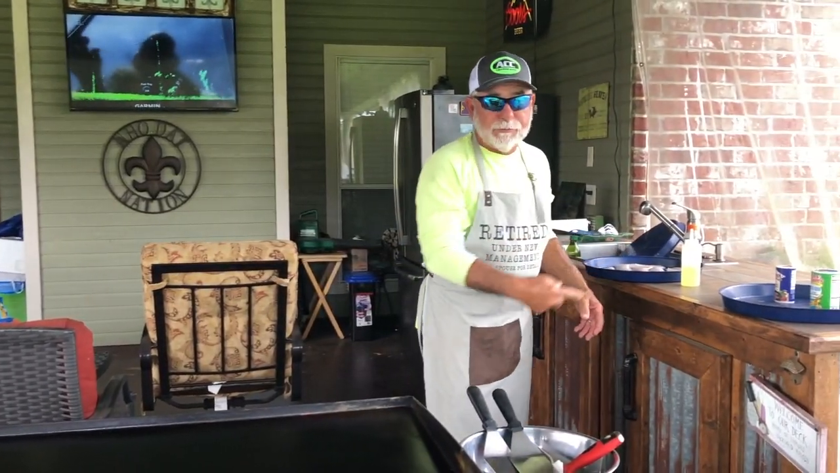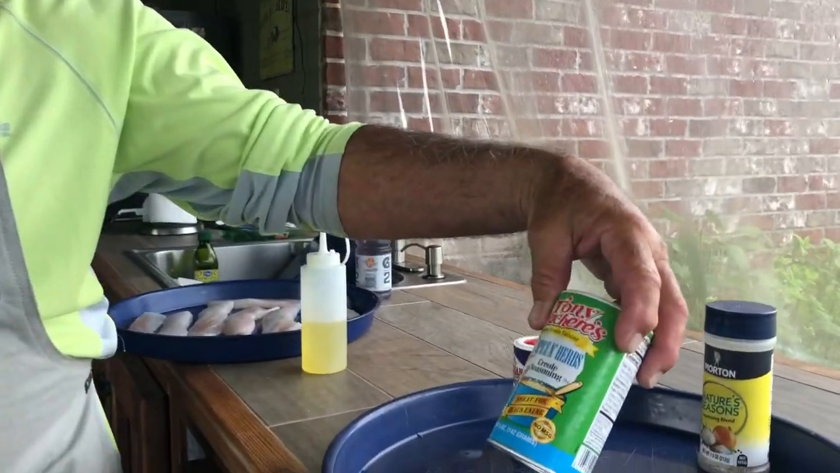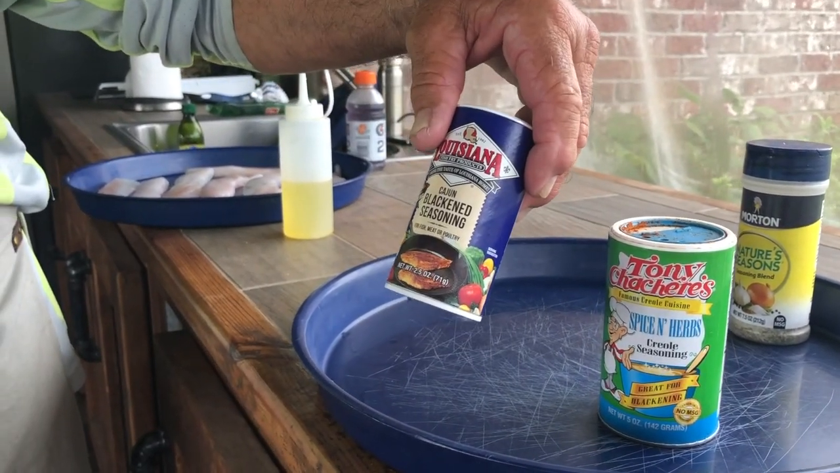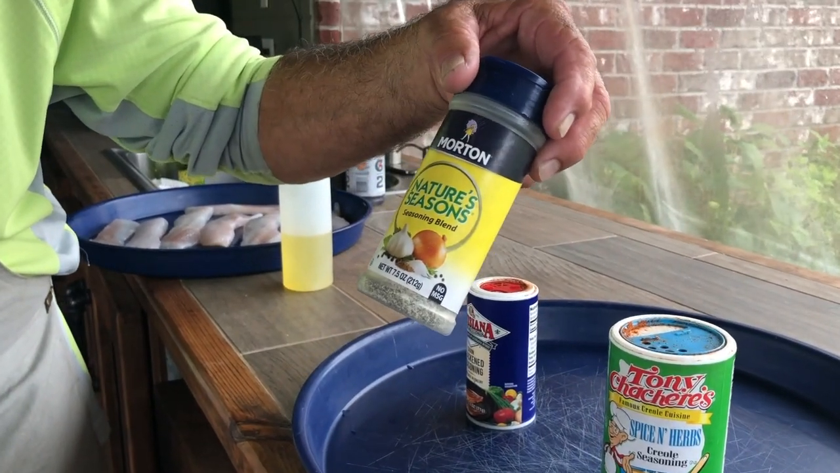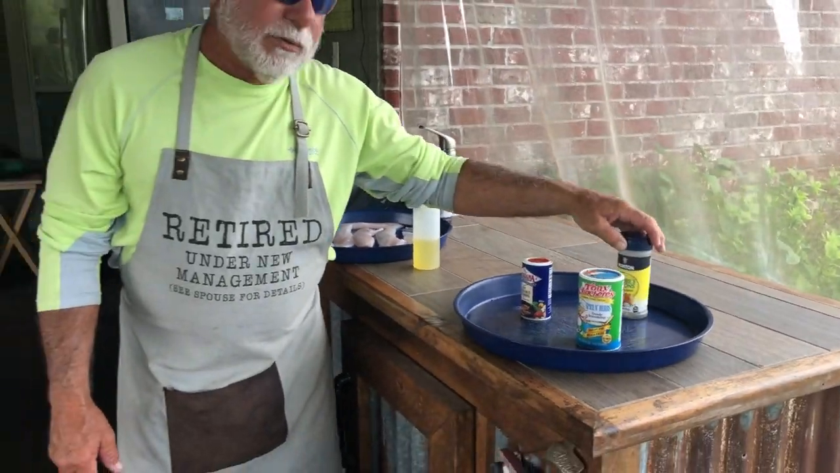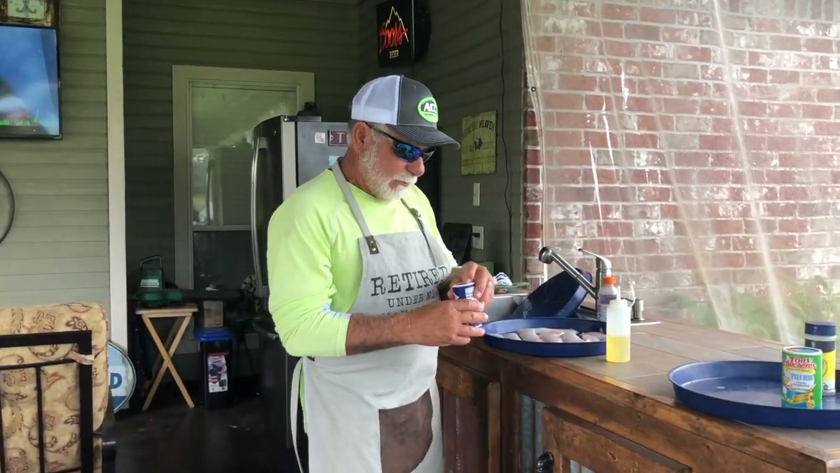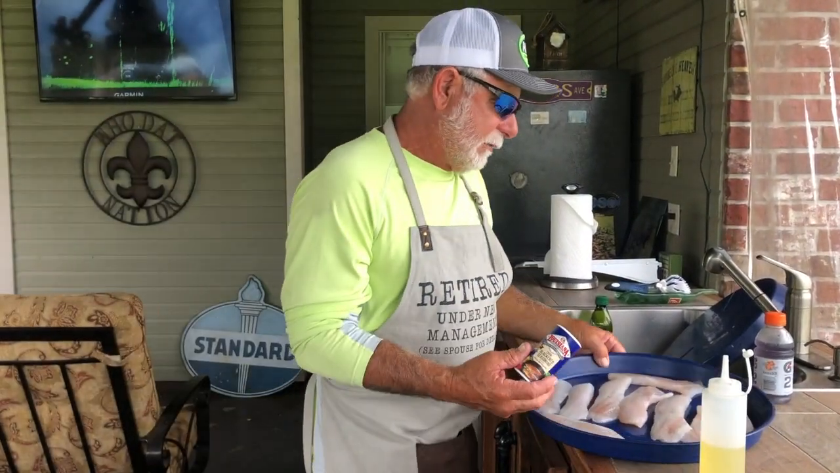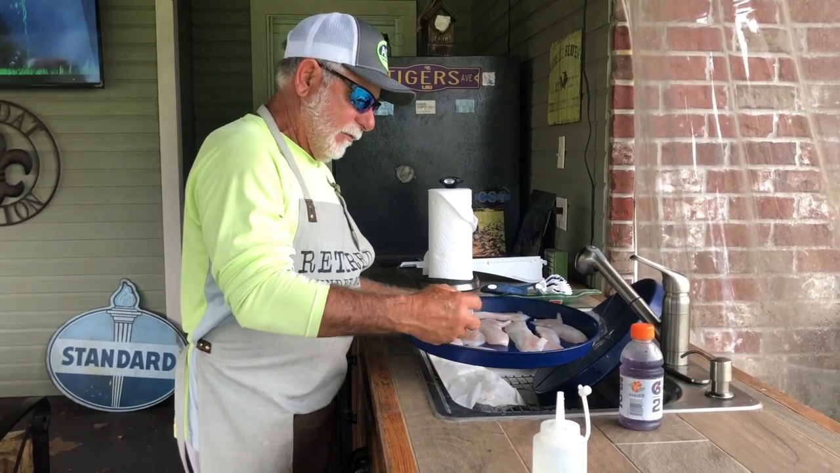And this is what I use. 2 ingredients, real simple, real quick. Tony Chachere's Spices and Herbs, Louisiana Blackened seasoning. These 2 right here, this is for the grandkids. It's not spicy and won't burn their tongue. It's just seasoned salt. We'll put a little bit of that on their fish. So what I'm going to do, I'm going to sprinkle this, the Louisiana on the first side, and I just give them a good dusting here.